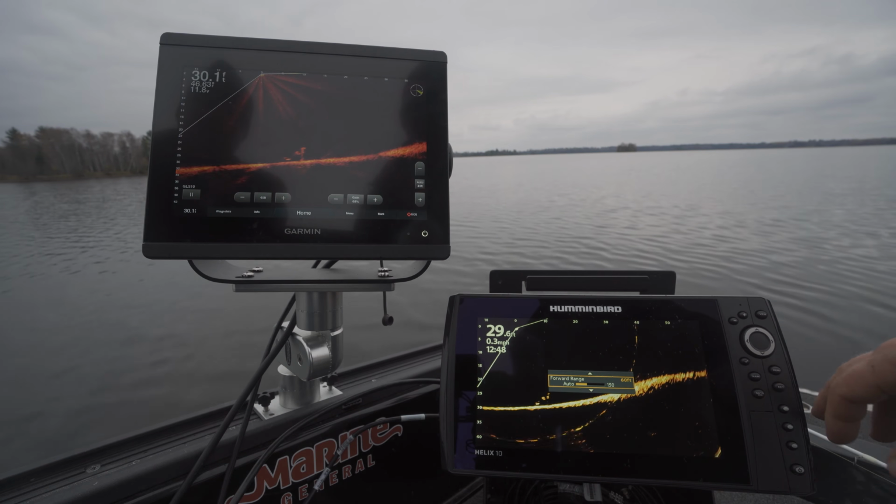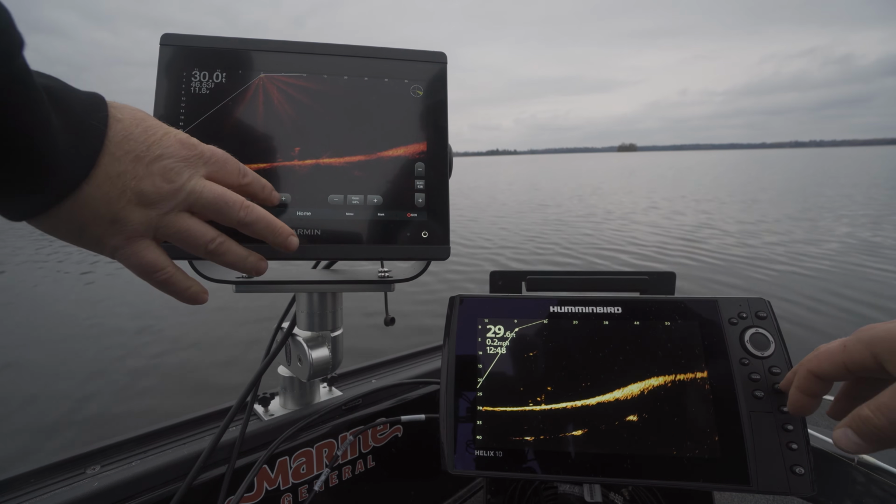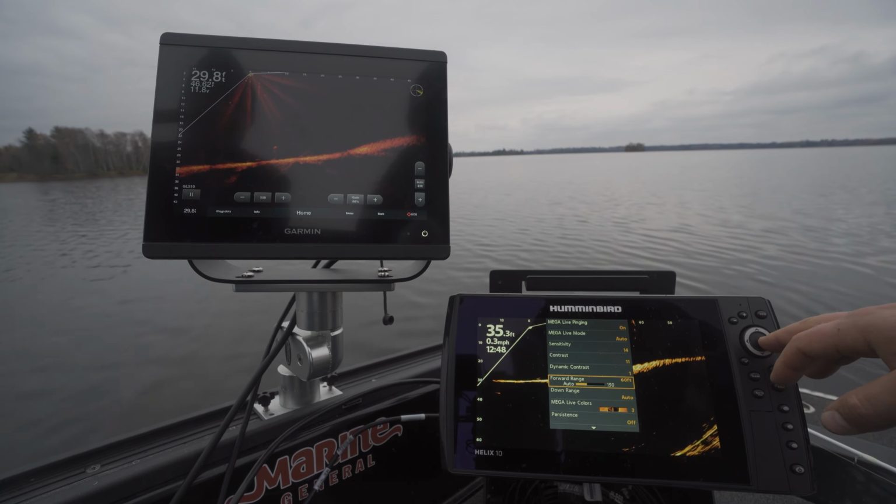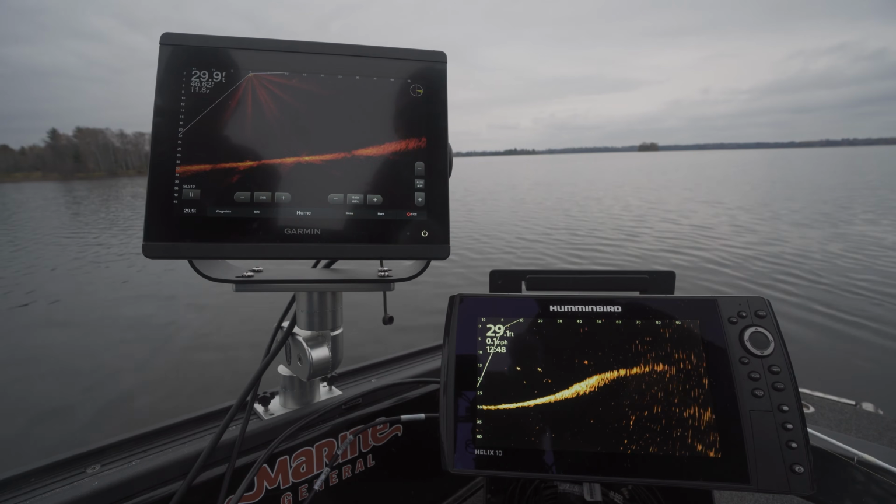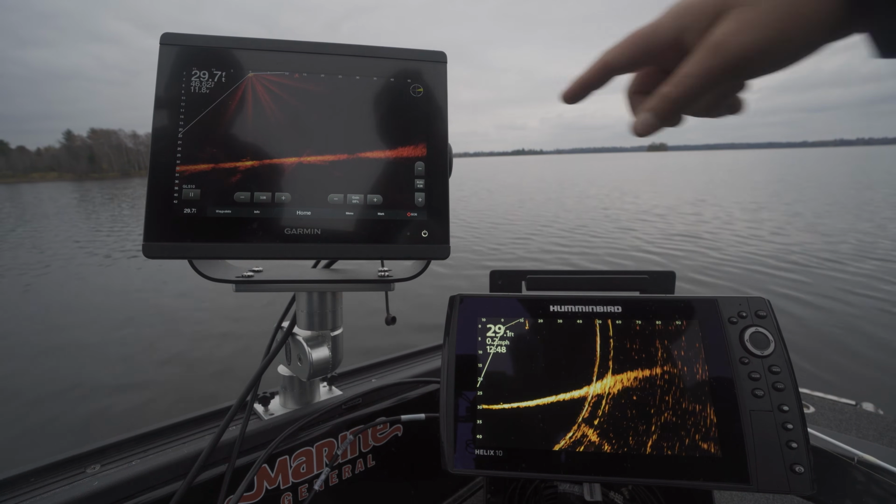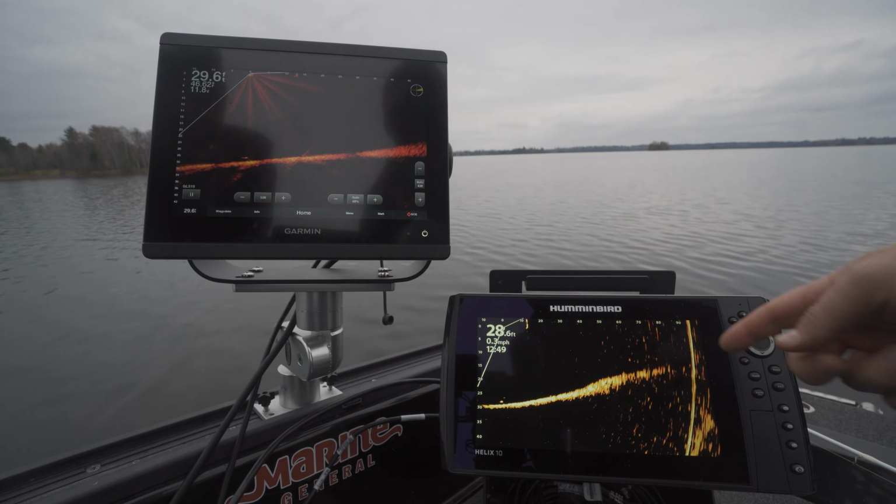So we're gonna run out to 60 feet here, and sometimes when I've been using Livescope, when I'm searching for fish on a spot, I might go out to 100 feet, and from there I can look, and if I see any fish way out on the outskirts, it will just look like a tiny little line.